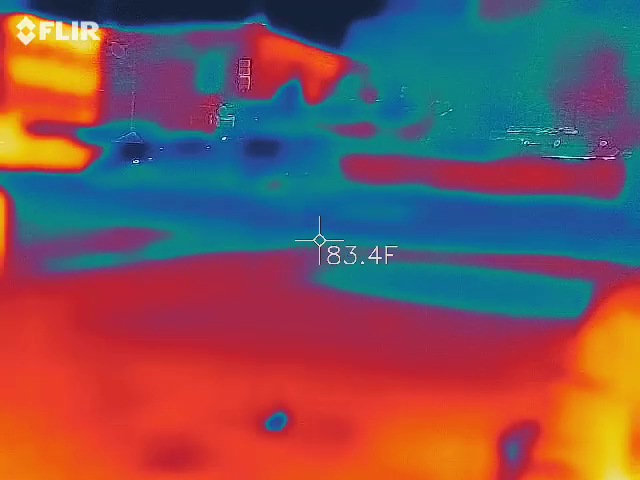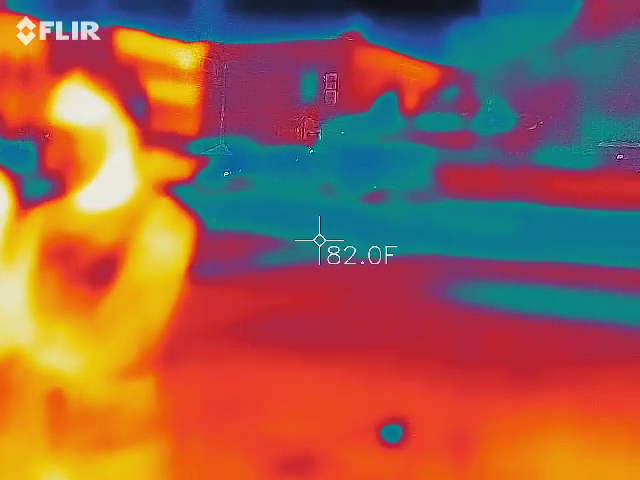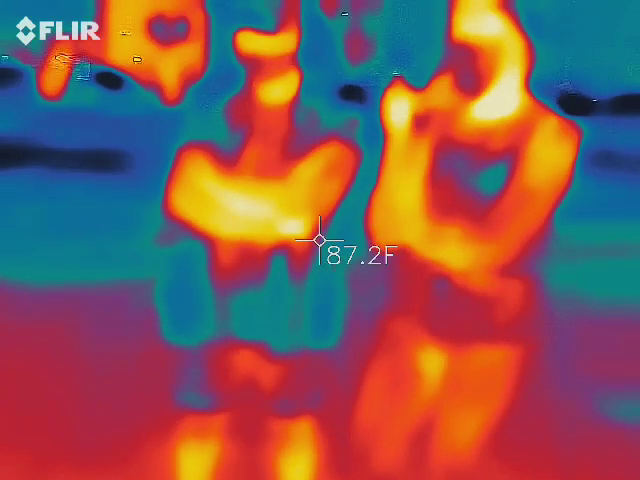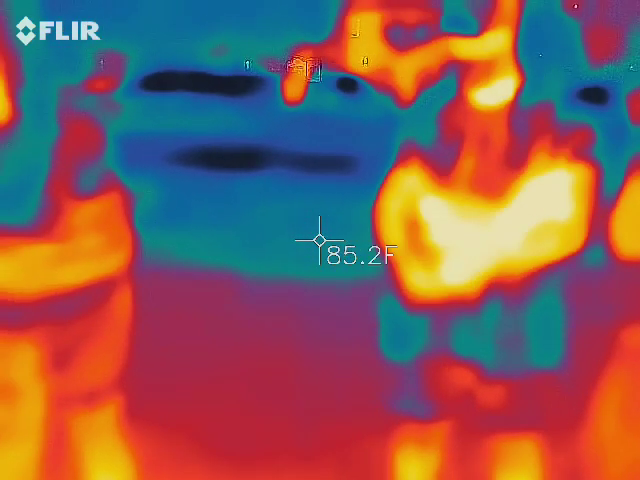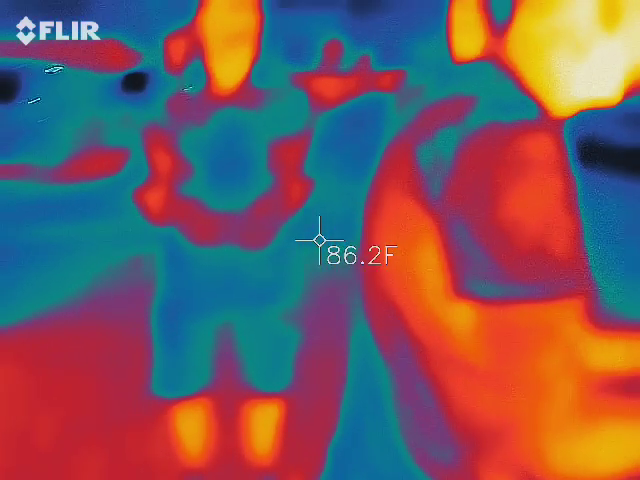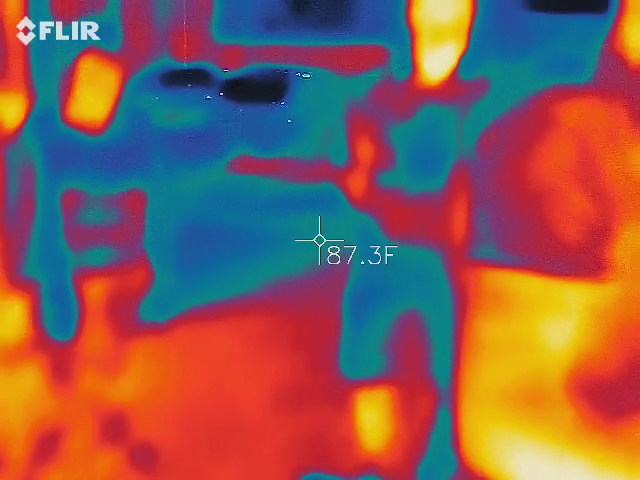Baked beans for breakfast. You guys catch that? Oh yeah.